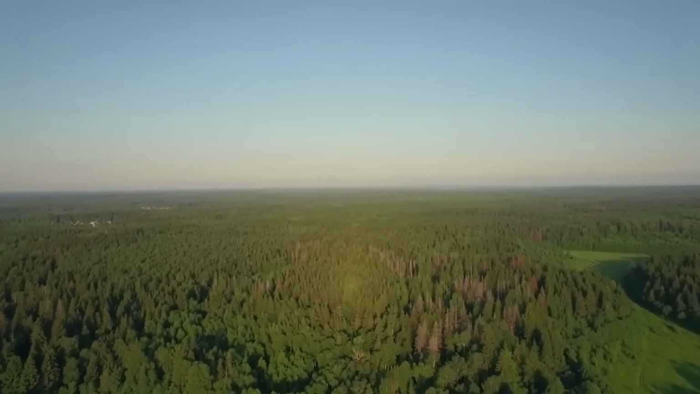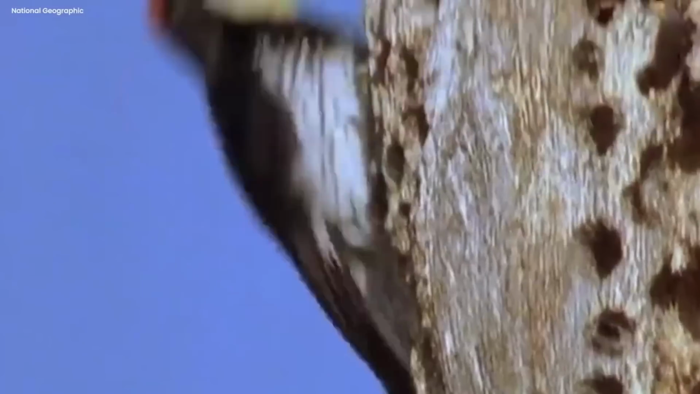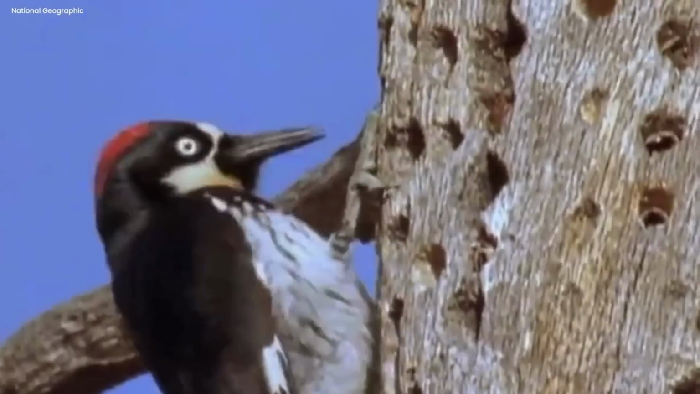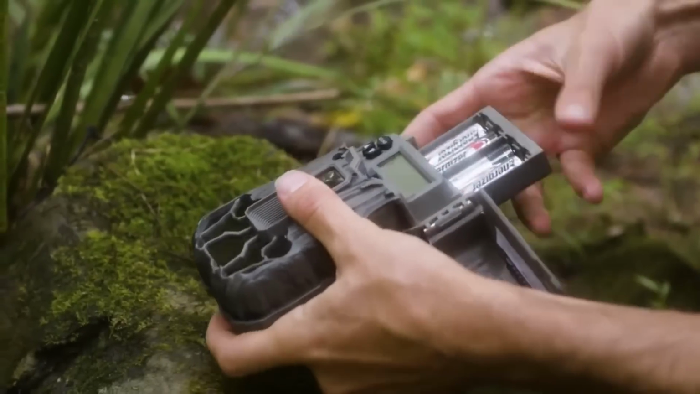Woodpeckers and wildlife. Once upon a time, in a big green forest land, a man had a cool idea. He wanted to see those woodpeckers with red heads that go caw-caw-caw on trees. So he got a special camera called a trail cam.